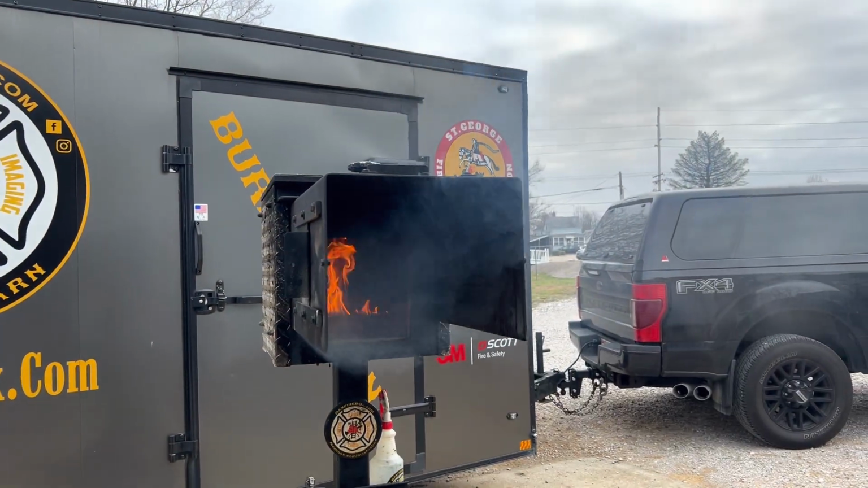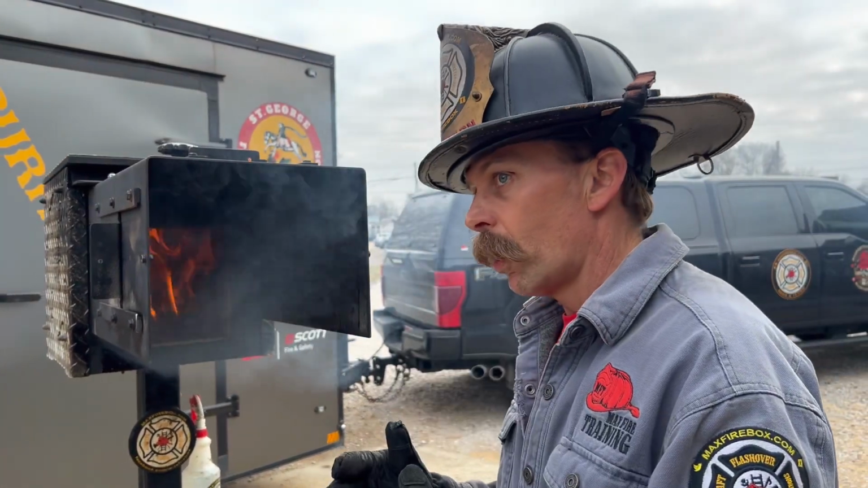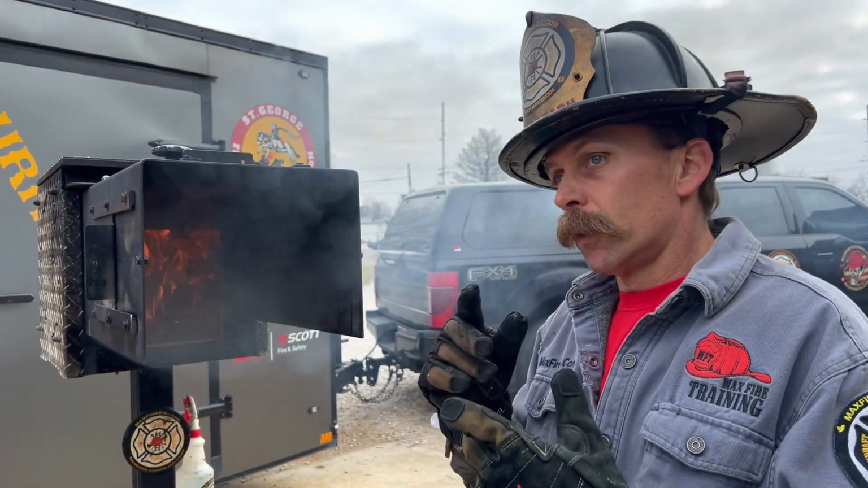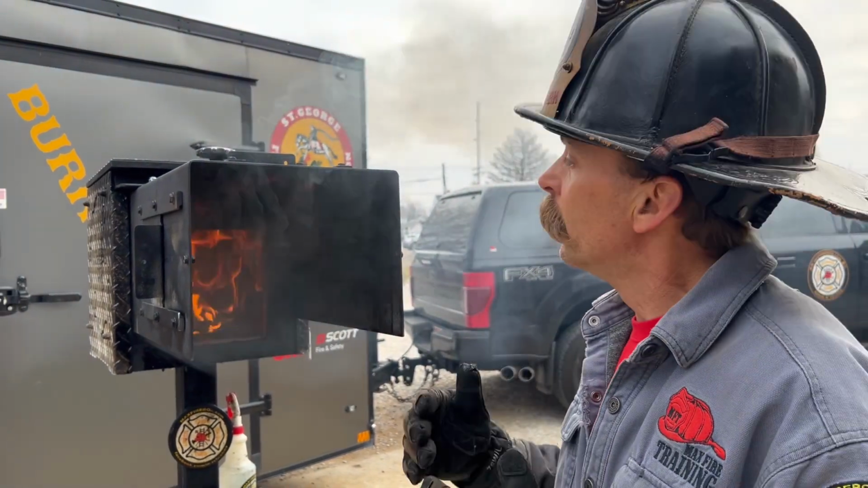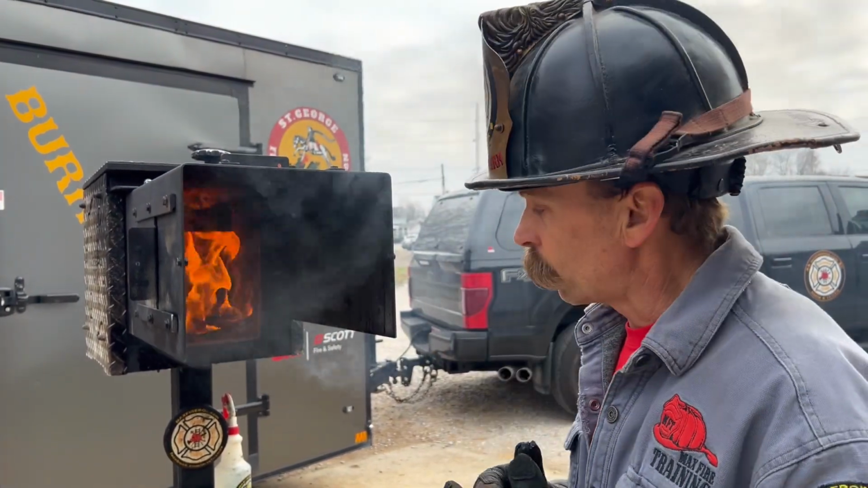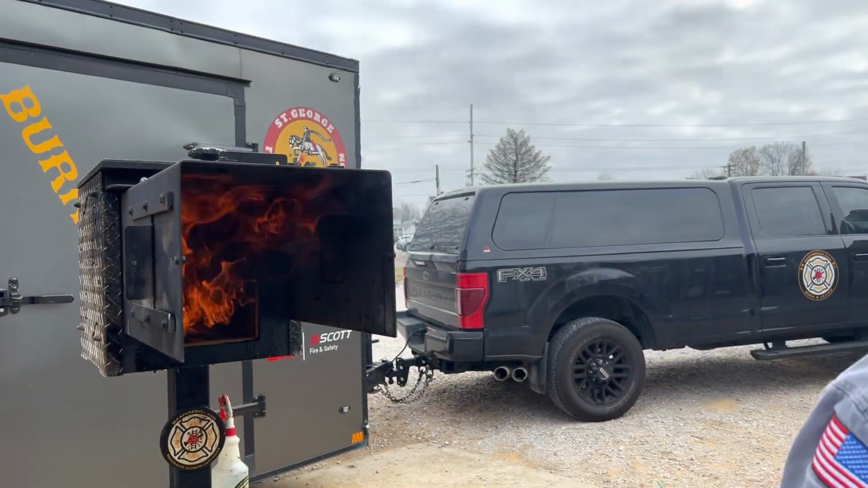So I really want you to highlight the importance of not just using the thermal camera for overhaul. I want you to use that thermal camera to, number one, make it better for you, also make it better for anybody that may be inside that environment. The thermal camera is not just used for overhaul, we want to use that for fire attack.